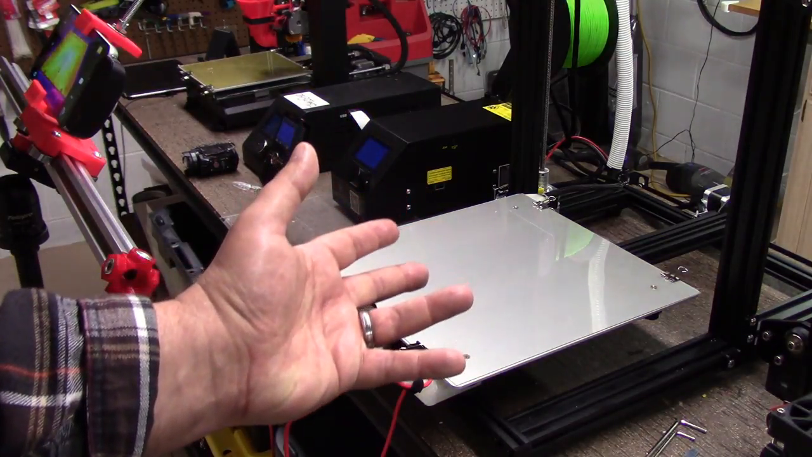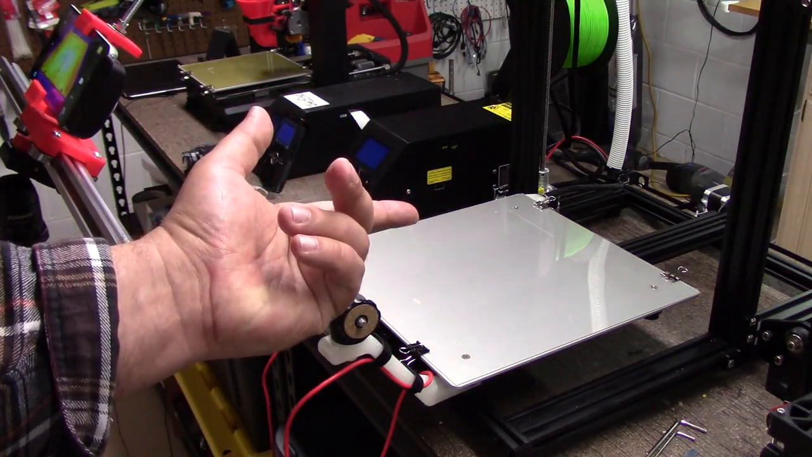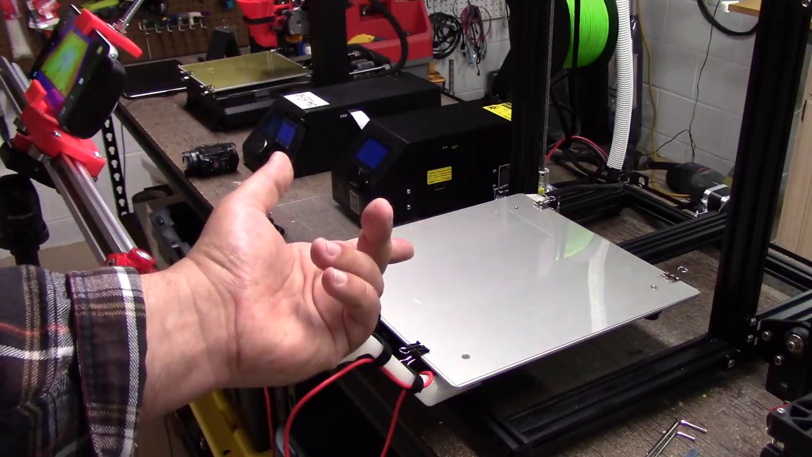So hopefully I've answered questions about this. What does the heated bed look like on the CR10? Well, now you guys know.